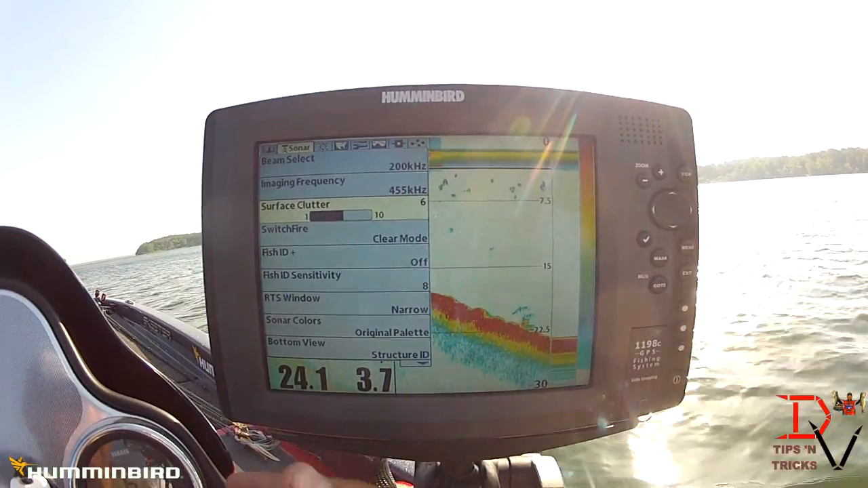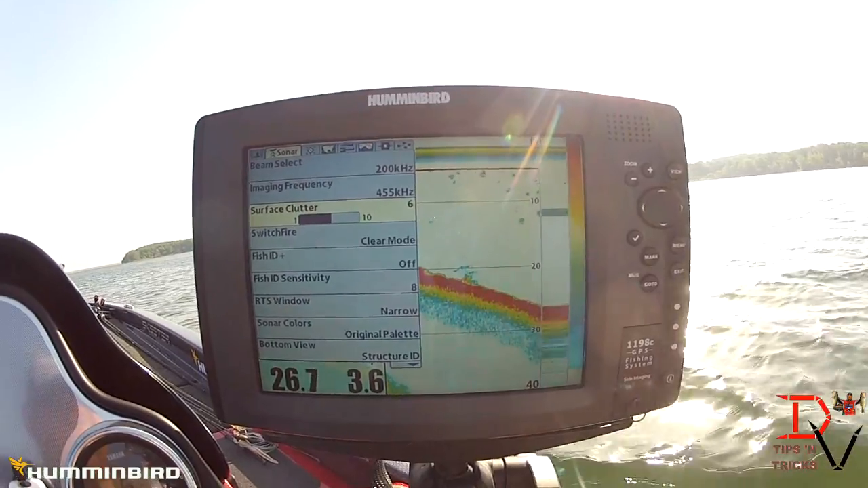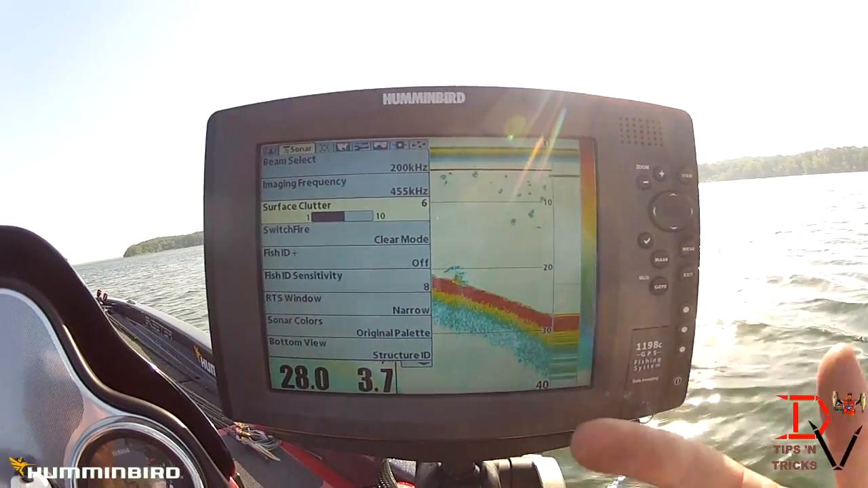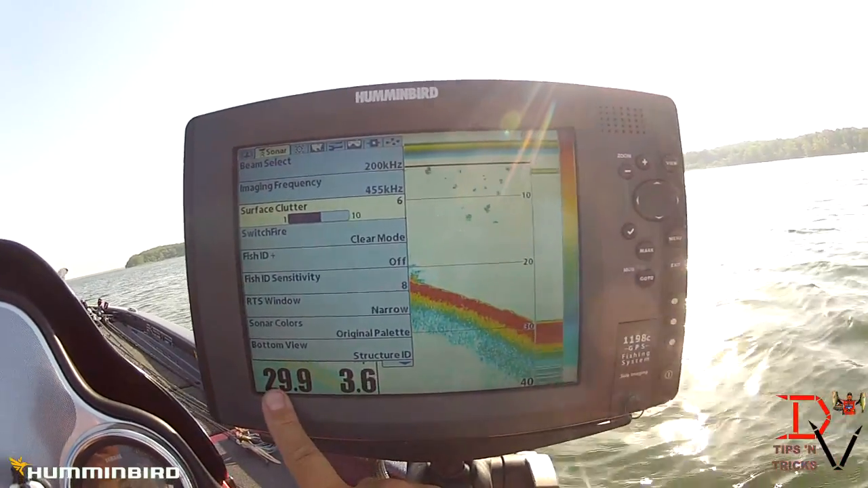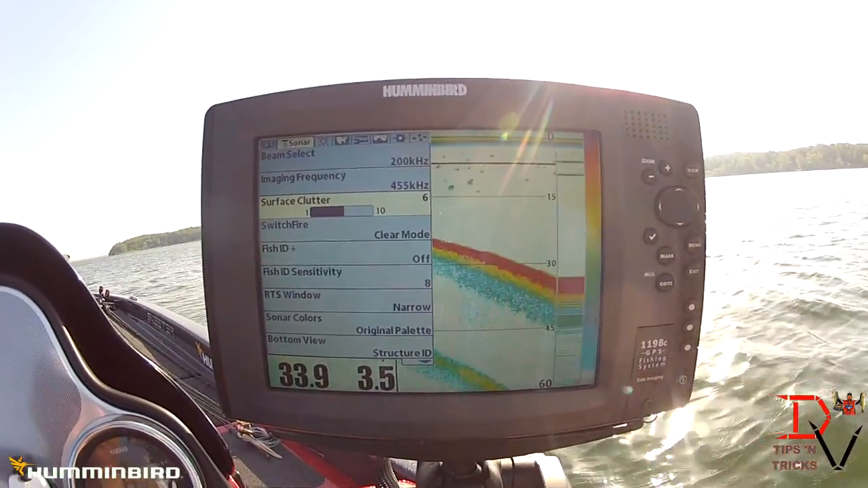So we're in 24 foot of water, we're looking at an 8 foot circle. If we're in a 60-degree cone with our 83 kilohertz, we're looking at equal to depth. So in that 24 foot of water, we're looking at 24 foot of bottom cover.